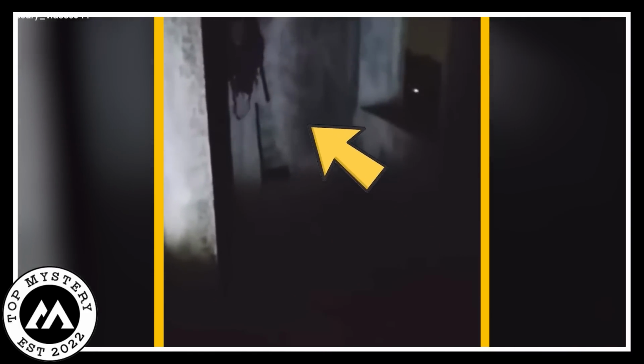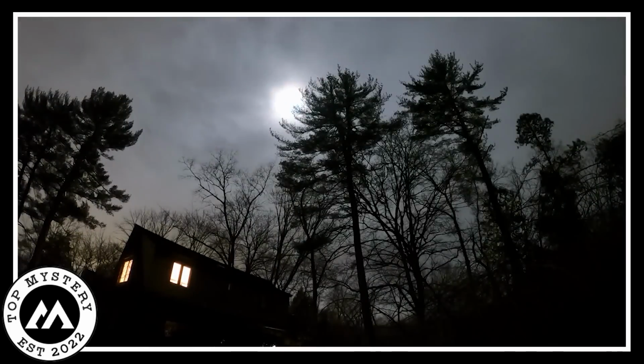What made it truly unsettling was the fact that it hung in the air, slowly descending as if defying gravity. This wasn't any ordinary toy. It was a creepy supernatural presence lurking in the shadows of the house.